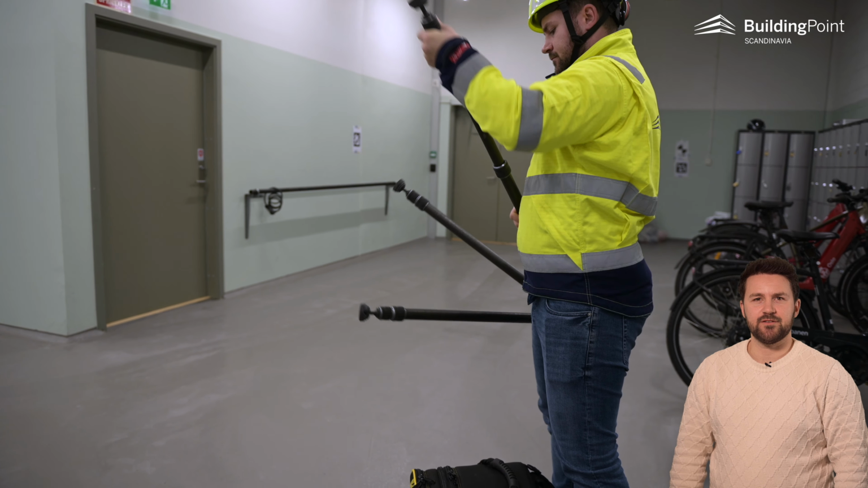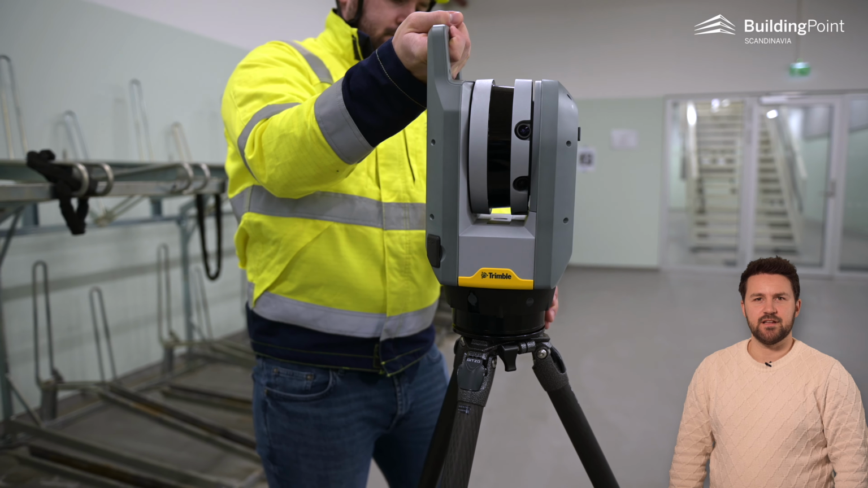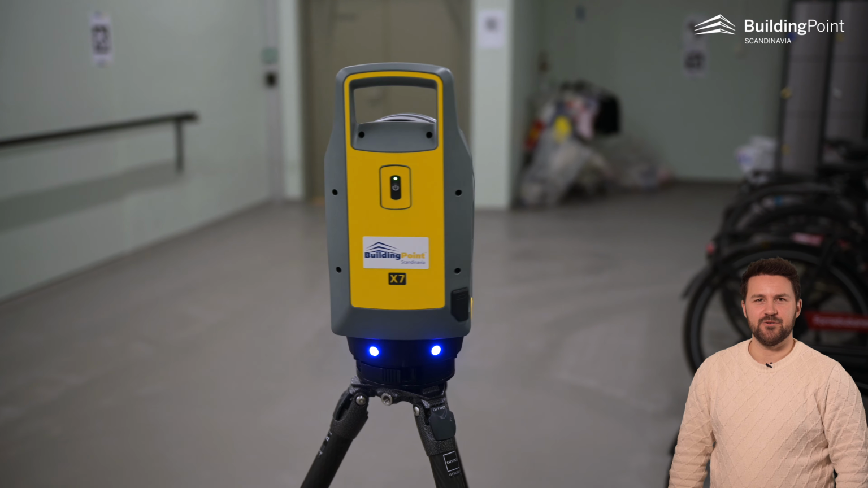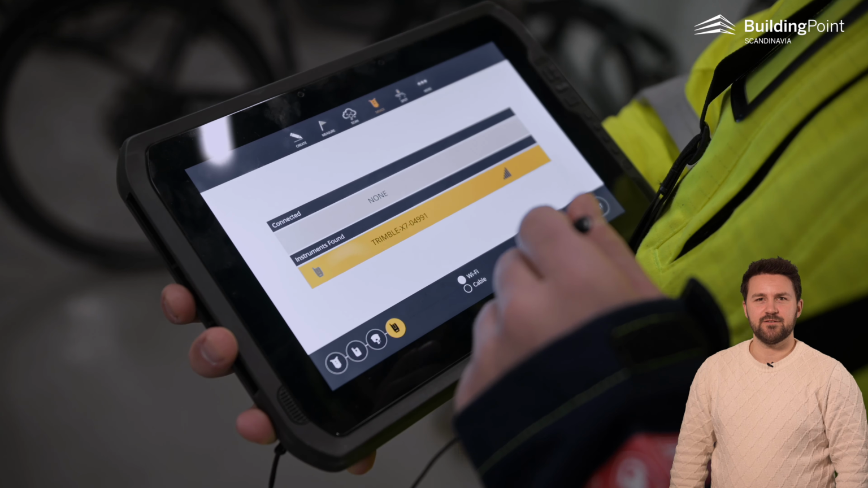First, set up the tripod and then mount the scanner. The Trimble X-series scanners are self-leveling and self-calibrating. They are easy to use and you don't need annual service. Take out the tablet and connect it to the scanner.